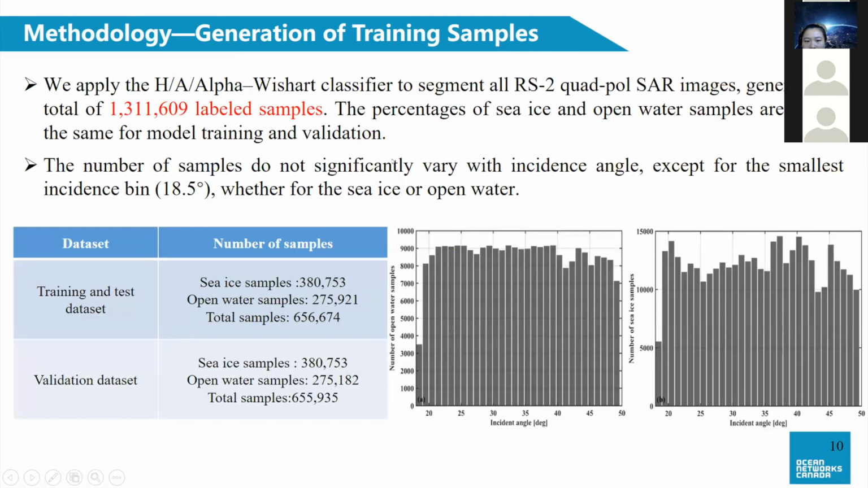Finally, more than 1,300,000 label samples are generated. The percentages of sea ice and open water samples are almost the same for model training and validation. Moreover, the number of samples does not vary significantly with incidence angle except for the smallest incidence beam.